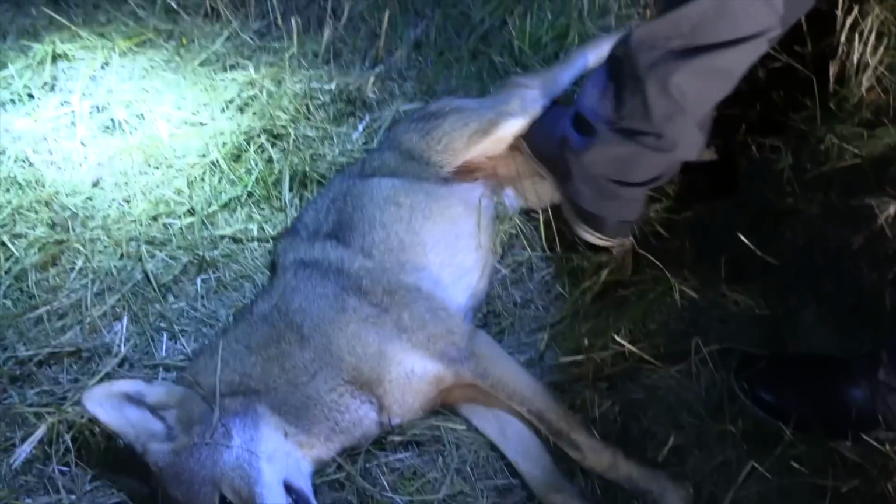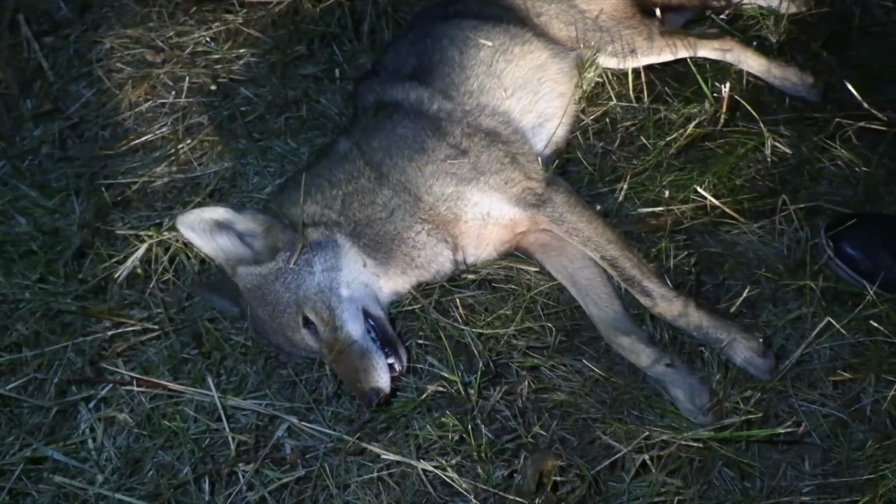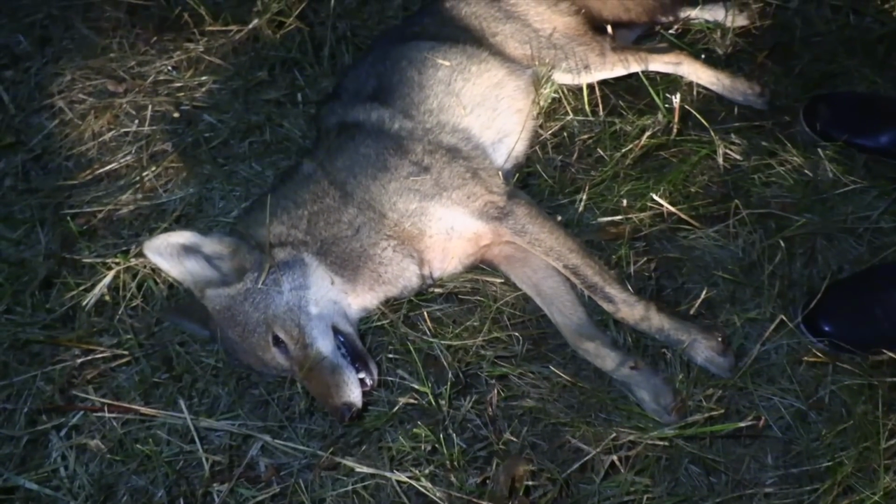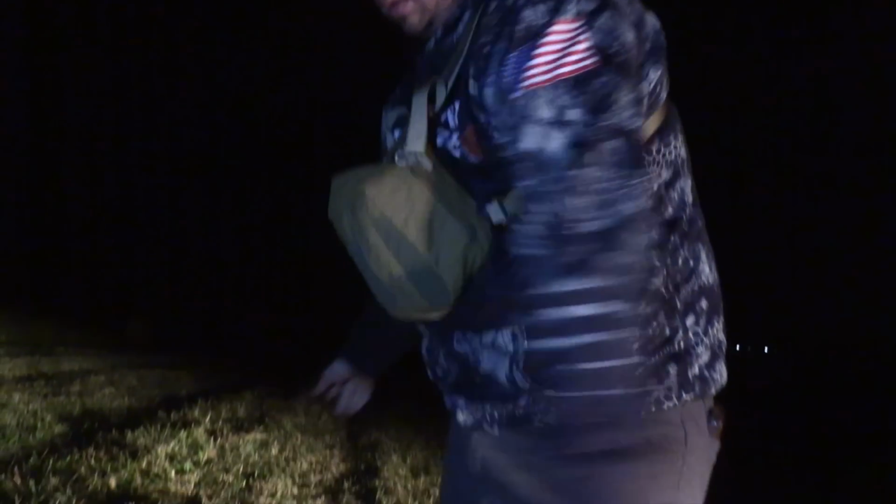He did it about as perfect as we could have asked for, which is what we really enjoy, seeing the dog come in cool, calm, and collected, and getting a shot on it. Oh yeah, that's a good dog. Female? Female. I can't believe we couldn't get another dog to come in behind her. We've been killing big females. When me and Jason hunted here, the dog that he killed was a big female.